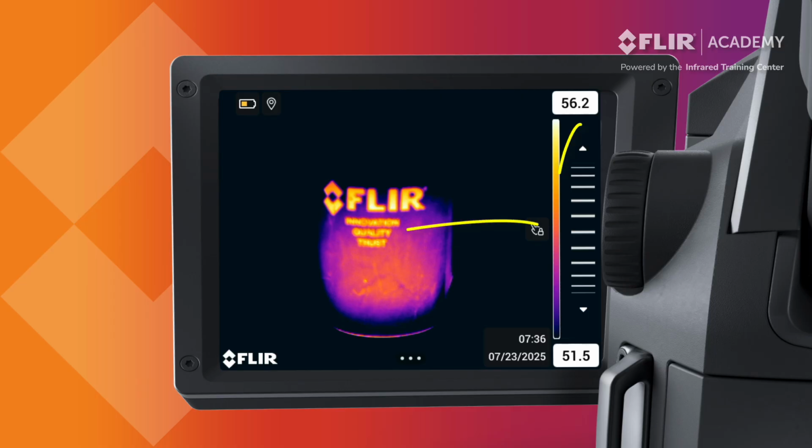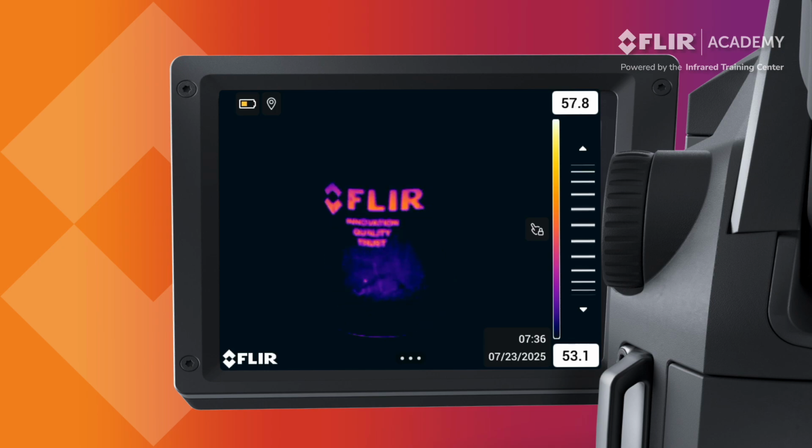Finally, the virtual slider displayed on the image also provides touch control to adjust span and level. Simply tap which number you would like to adjust and then swipe up or down on the slider to either raise or lower that value.